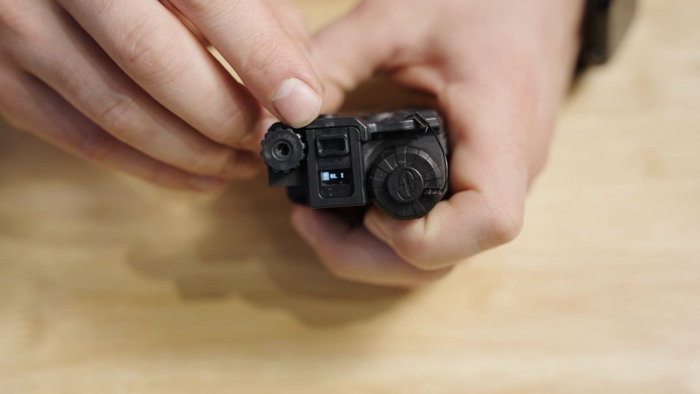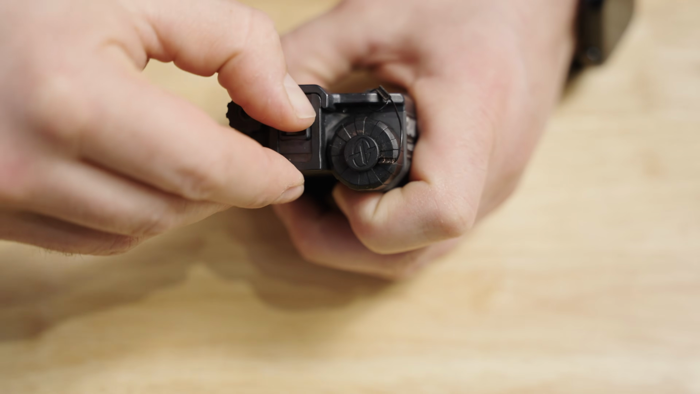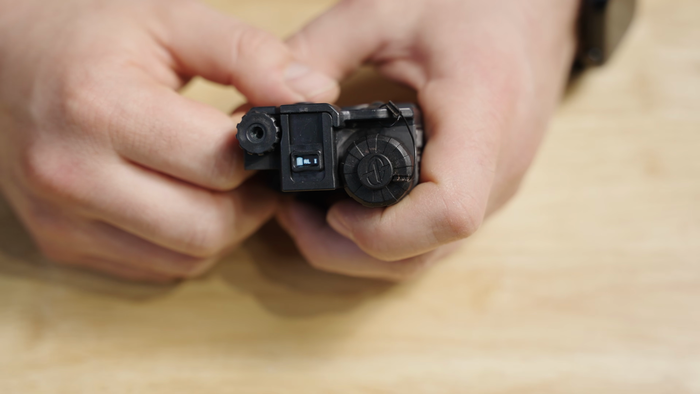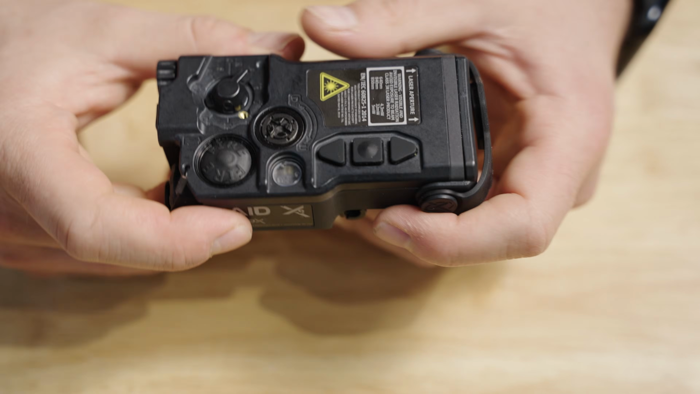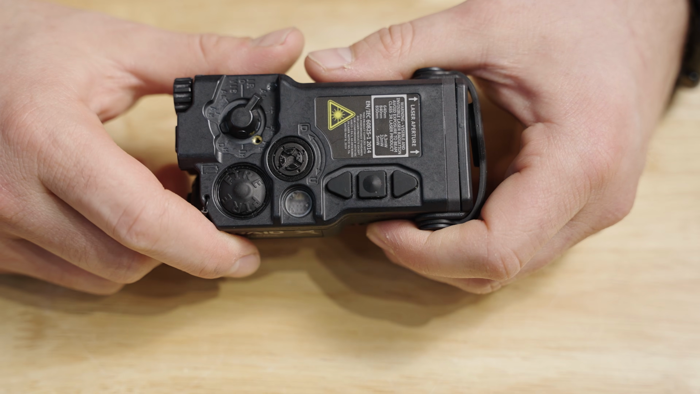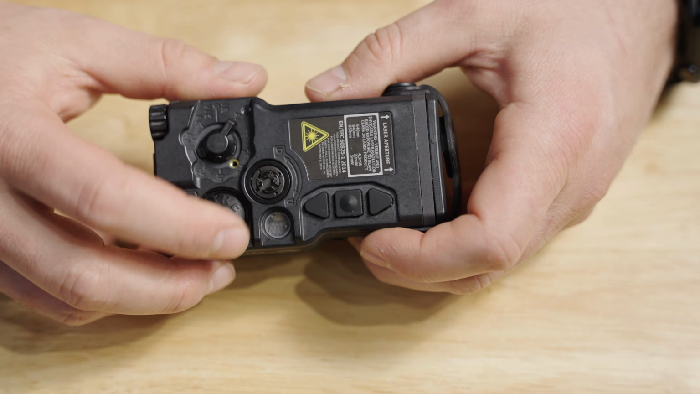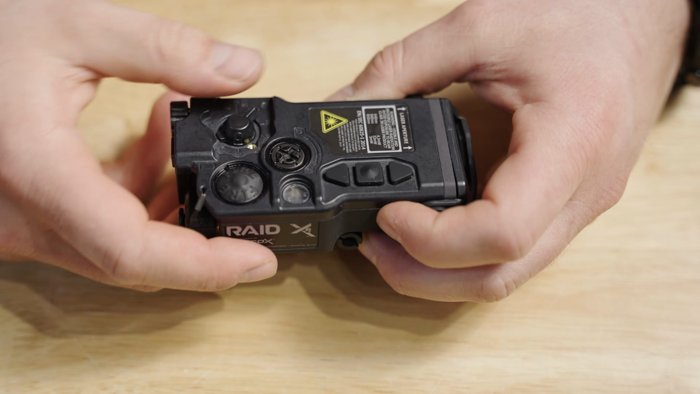Now, this is the up position. You can put this down to block it, and then there's also kind of like a third position, which kind of gives you like a little hood around it, so it limits the amount of light that might be shining around. Now there is a light sensor, so you can make this to where it'll adjust brightness for you. On top is a light sensor and your actuation button.